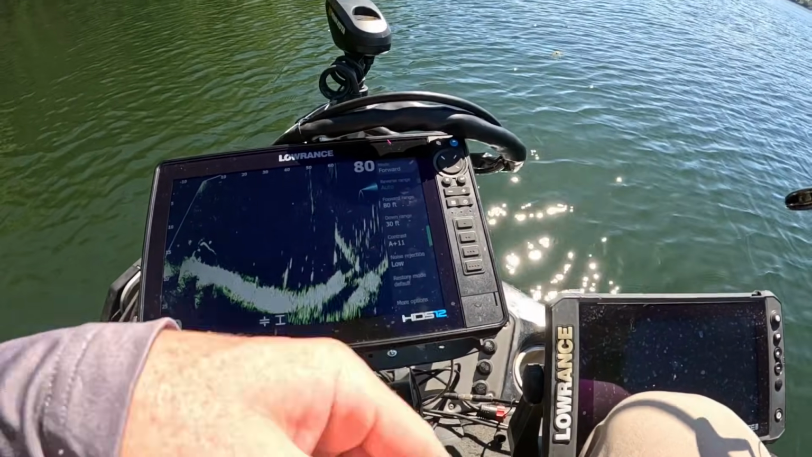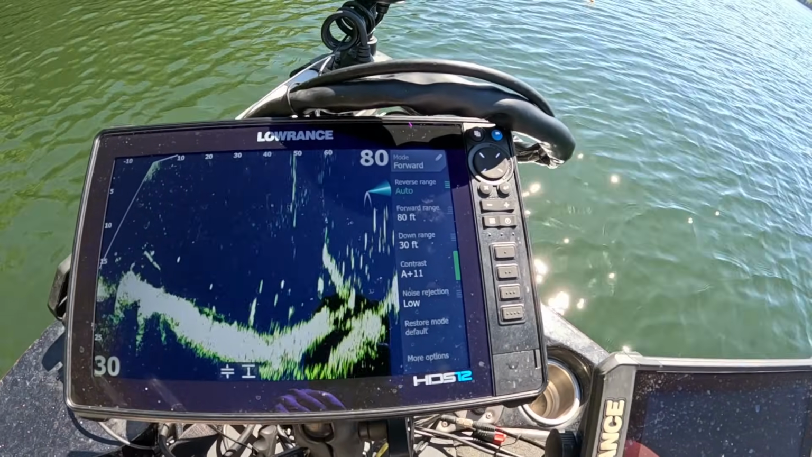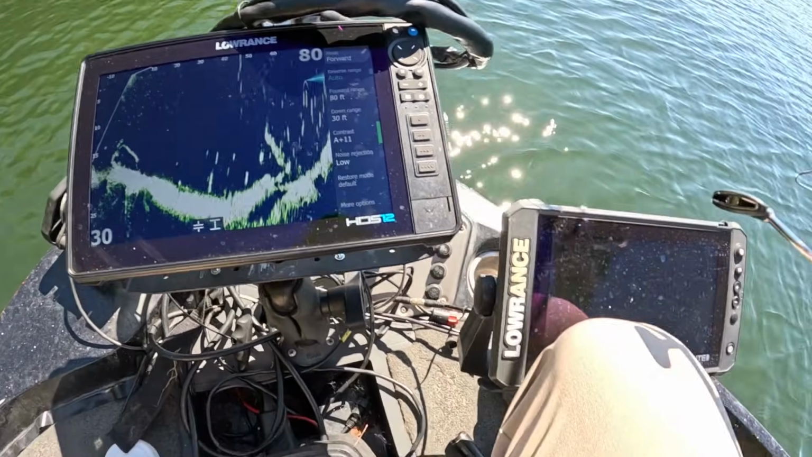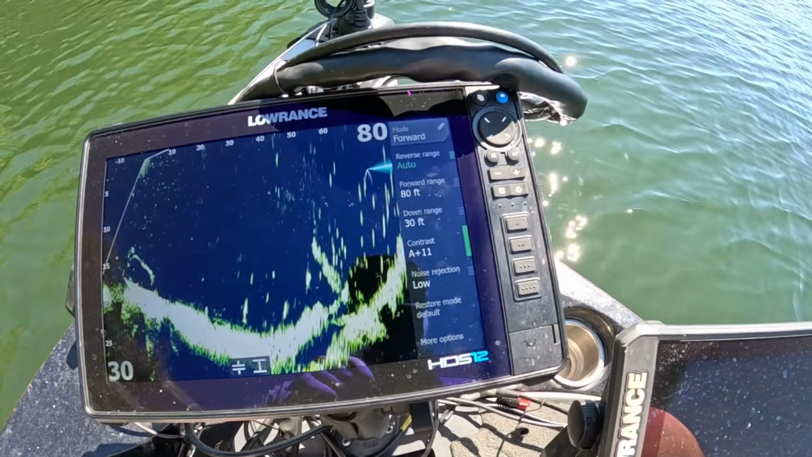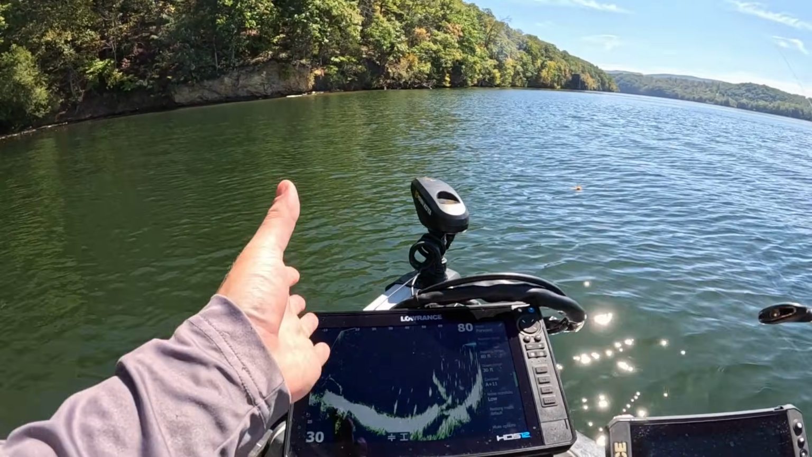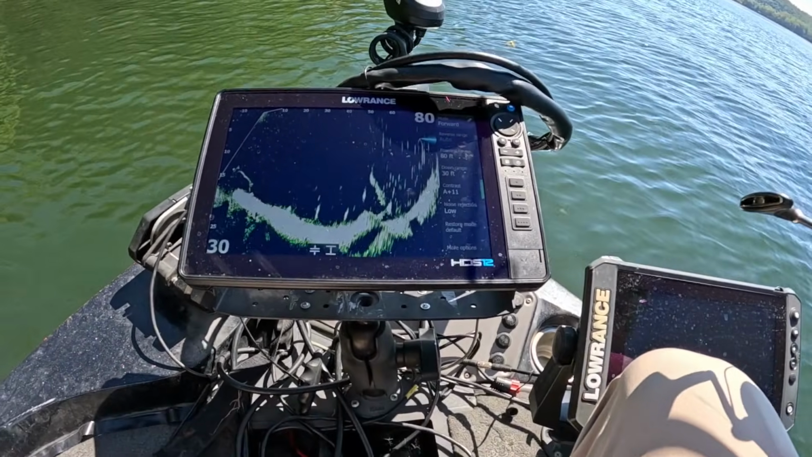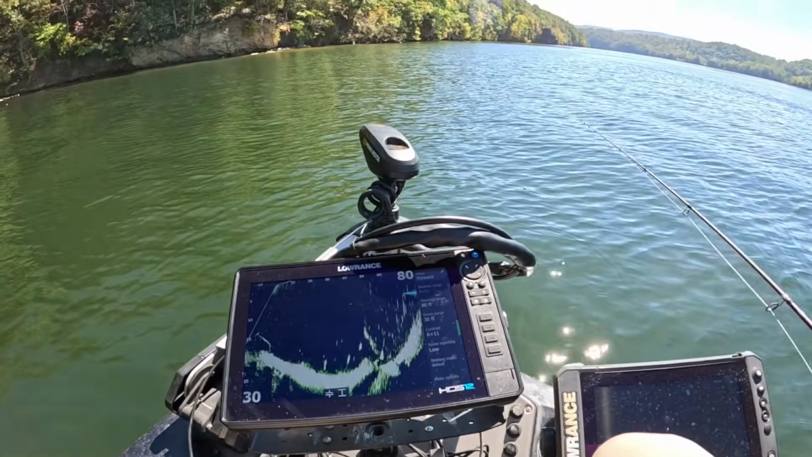And I've got my contrast plus 11. This is Active Target, but that would be a gain adjustment on Garmin, and that's basically all you need to do. I've got noise rejection on low here. That doesn't do a whole lot on the Lowrance, but this is mainly a shallow technique, 15 foot or less. You can use it deeper, it just takes forever and it kills a lot of time. But zoom in on your screen so you can see your bait.